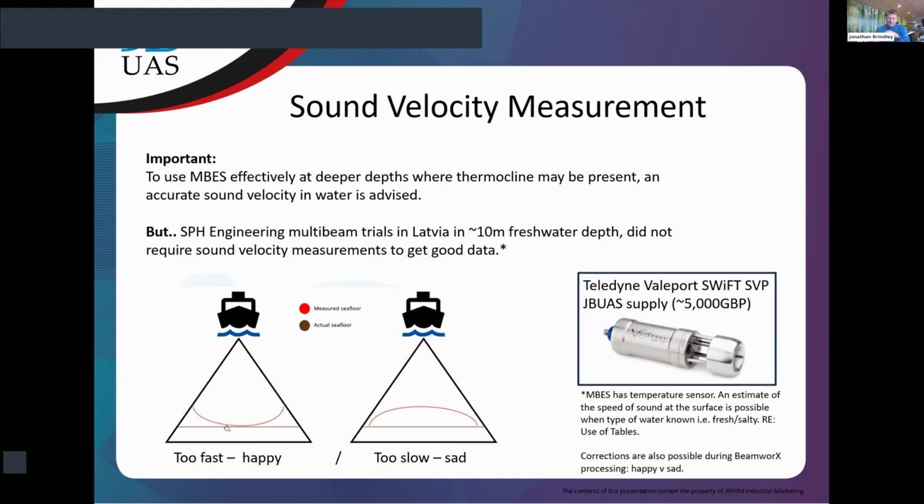You can do that with, for example, the Valeport Swift on the right hand side here. This is readily available off the shelf, and you can attach it to the drone with the same kind of core system, fly it and take your readings.